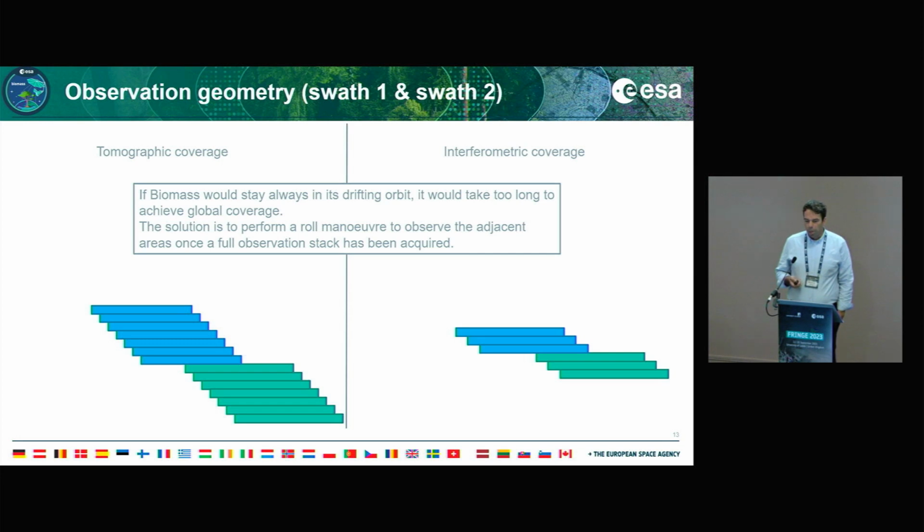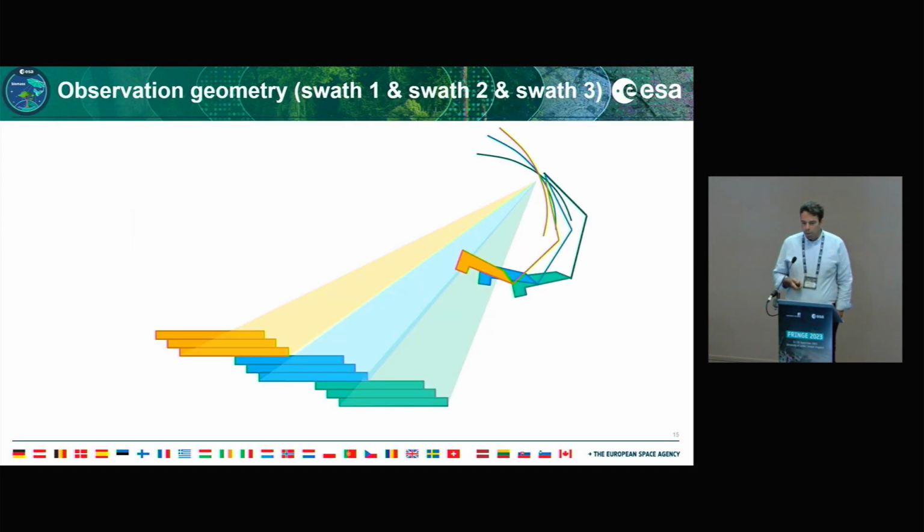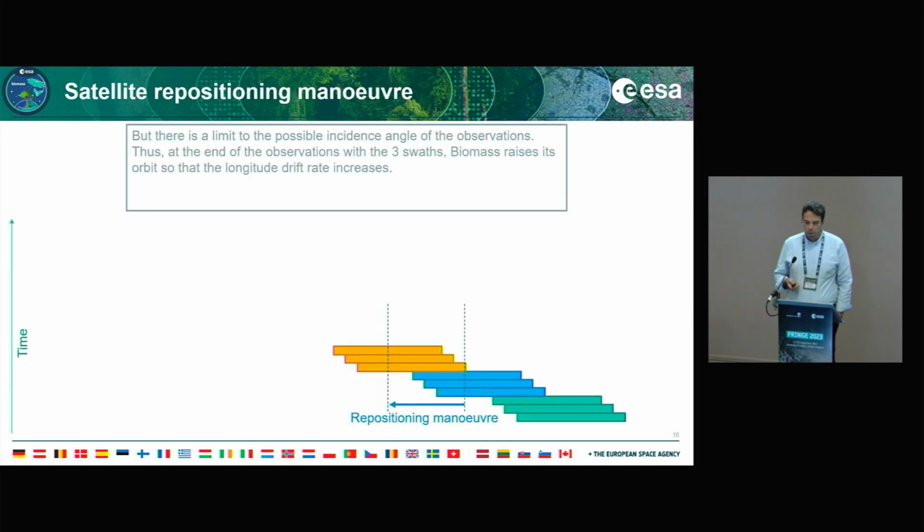A solution there is to do the roll maneuver, as I mentioned, and then we just repeat. So what you see every time, every acquisition is basically a 3-day temporal baseline from the previous one. And the same for SWAT 3. So here you see the combination of the 3 SWATs and showing that actually we do a mechanical roll.